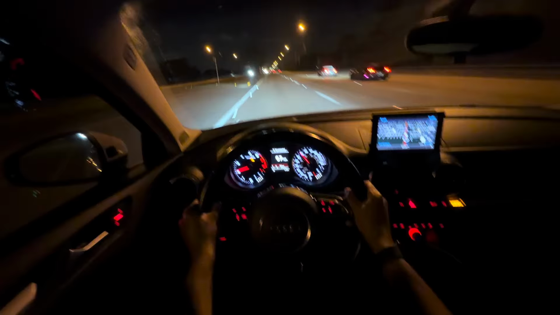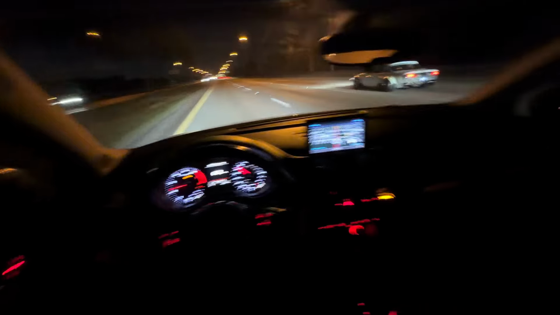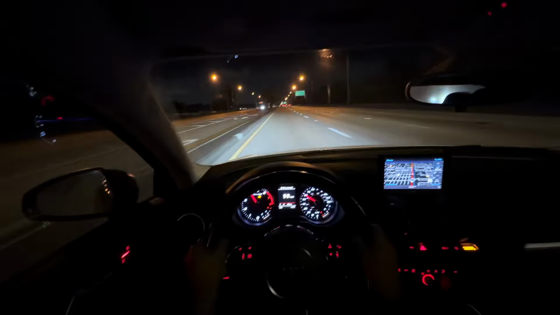Oh, that's the S14. Hold on. That shit hard. Hold on. No, wait, hold on. Let me do a little downshift.